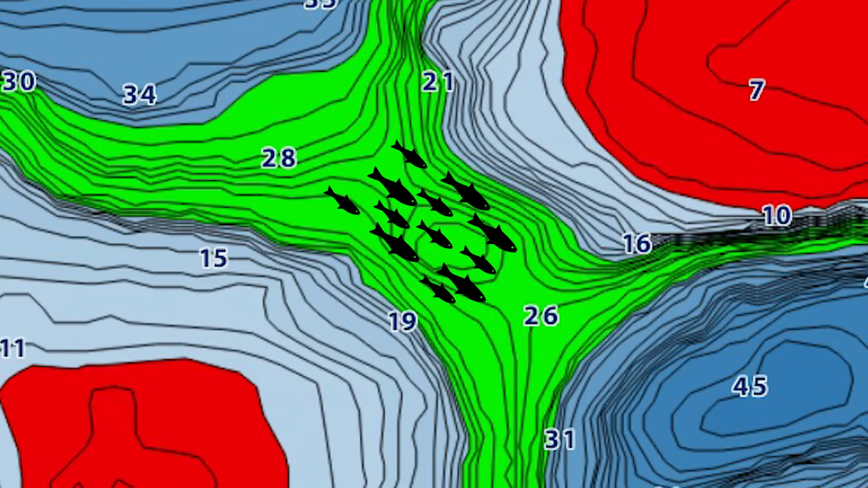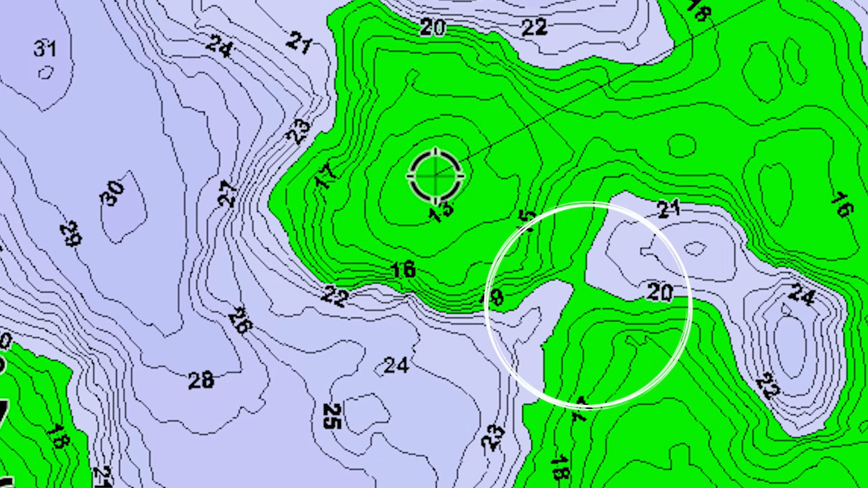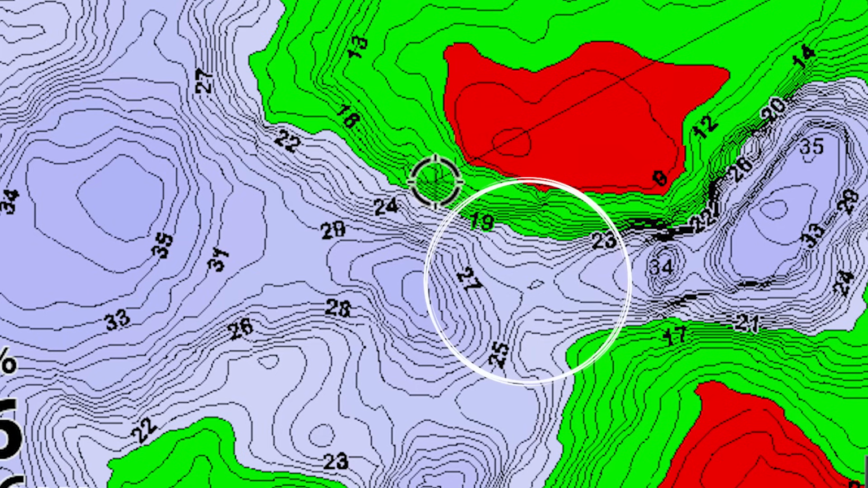They can't go one side or the other. It's at a good depth. So anywhere you can find these in that 15 to 25, maybe even out to 30 feet between either humps, between 2 points, between a chunk of land and a hump, whatever it is, 2 shallow areas with this saddle in between, it just funnels these fish in.